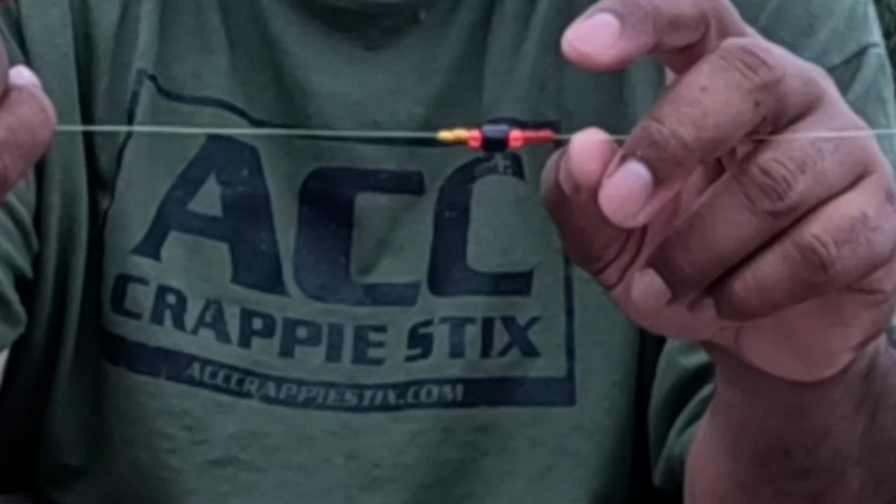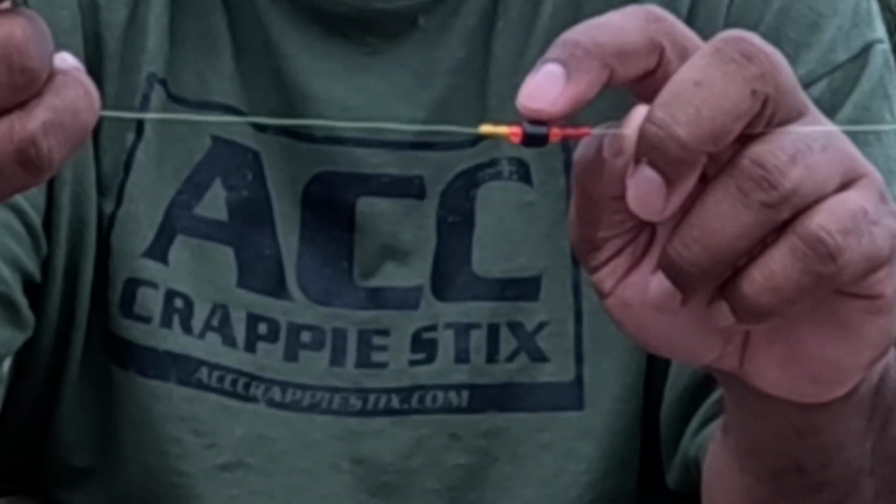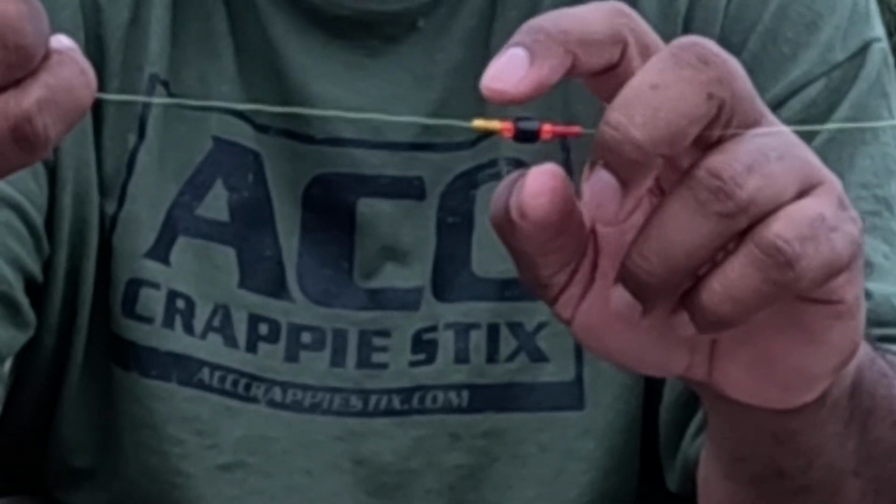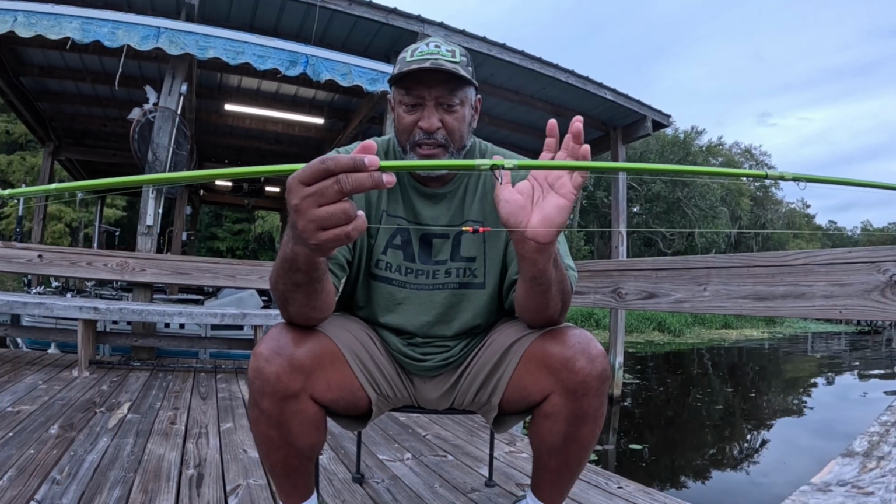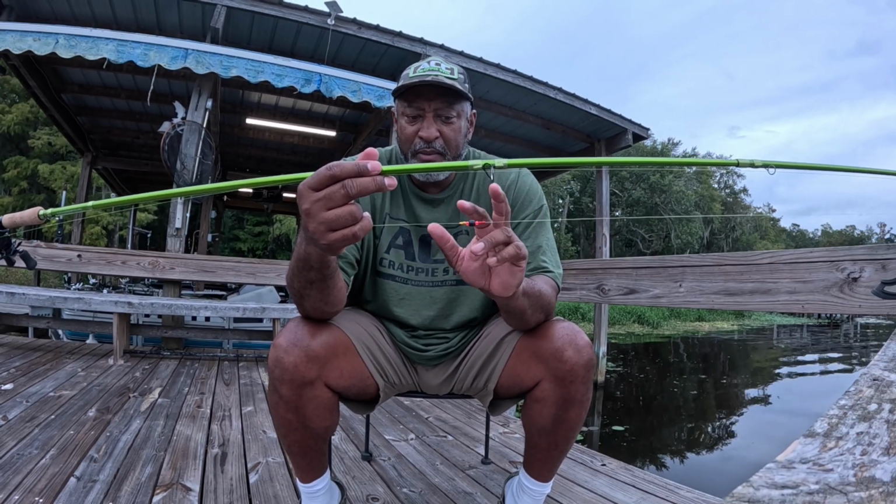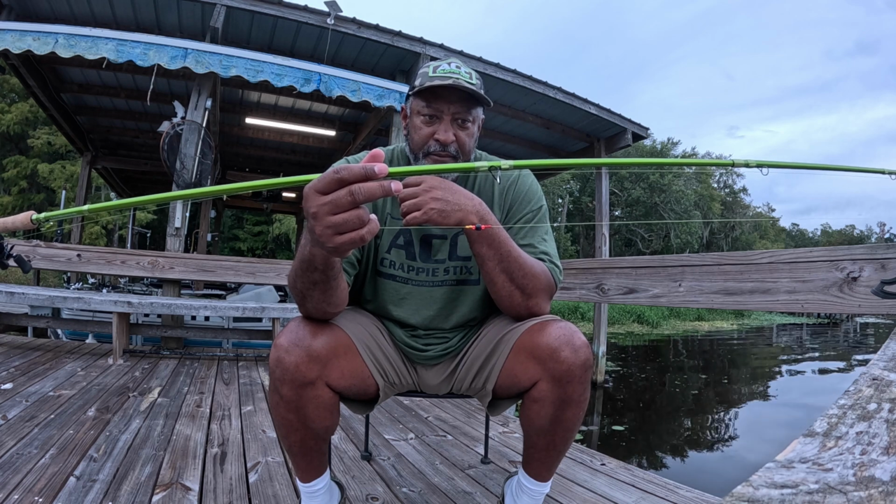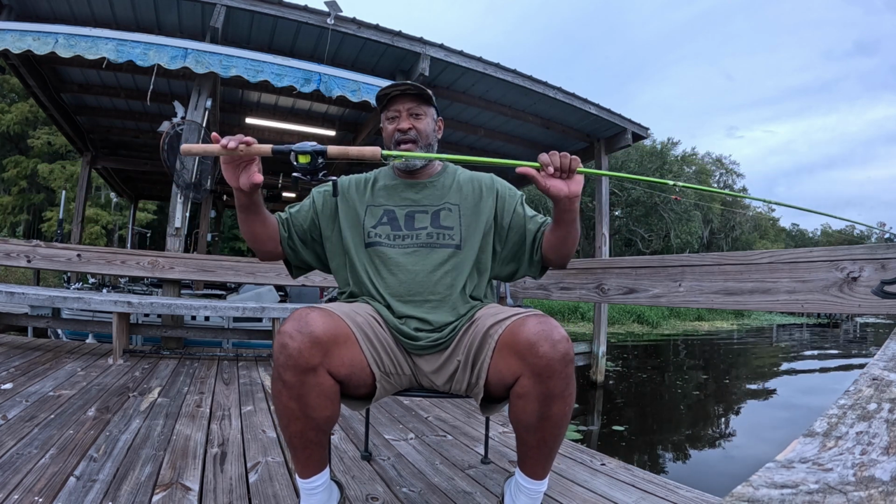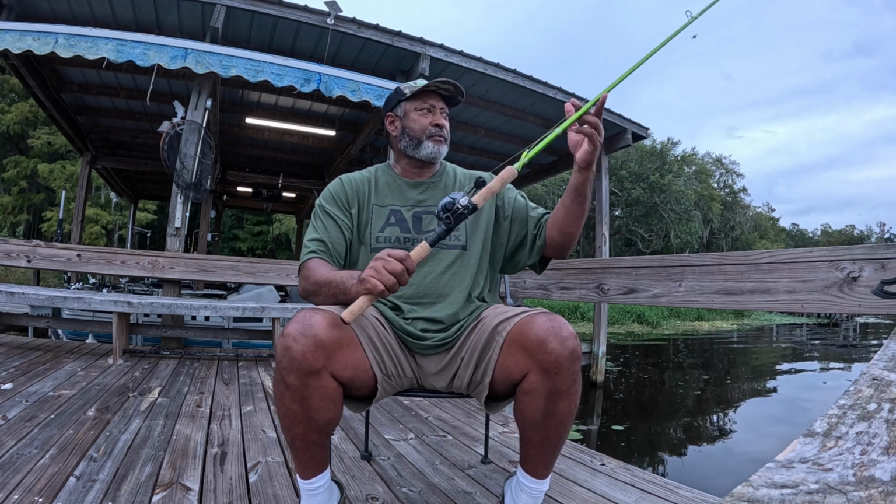Now what I do is I put 2 rubber bobber stoppers up here on this end, a bead, the tungsten weight, a bead, and then 2 rubber bobber stoppers. I use 2 because sometimes you're snatching up real quick and pulling, and you don't want it sliding up and down. So I put 2 on both sides of that bead. Once again, it's a 15 footer. I absolutely love this outfit.